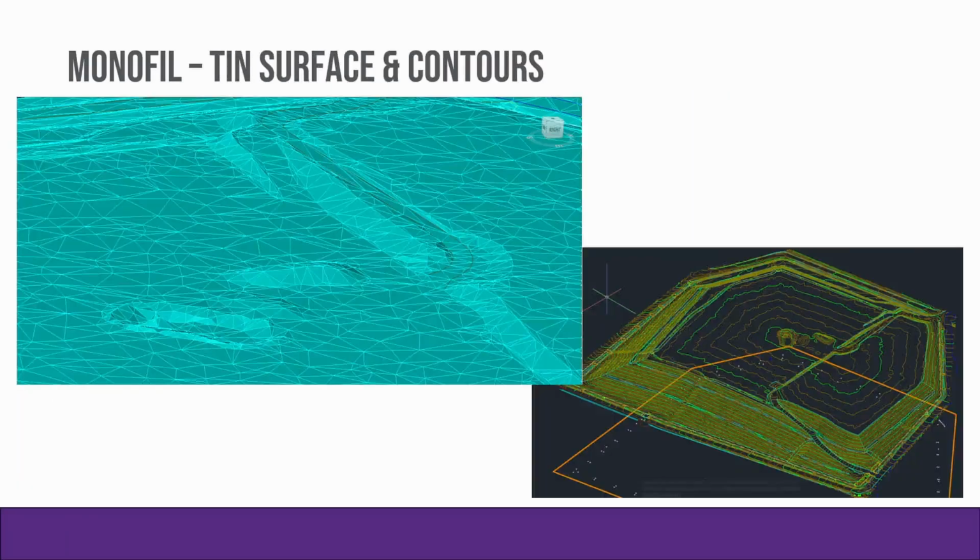And then this is a look at the tin surface and the contours. The tin surface, each of the vertices of those triangles is from the model key points that we generate. The model key points are also what allows us to bring that LiDAR data into a Civil 3D environment and load it in there without Civil 3D choking up and crashing. And then the contours, the 1 foot contours, we actually derive those off the tin surface itself.